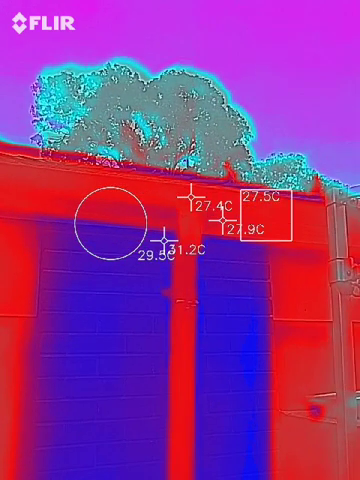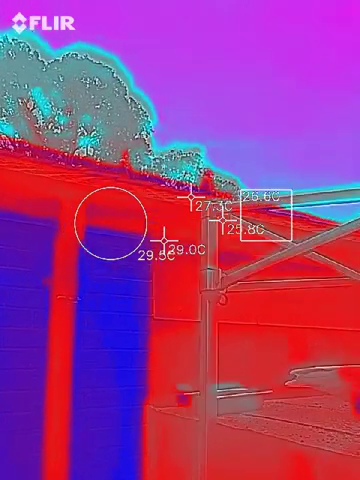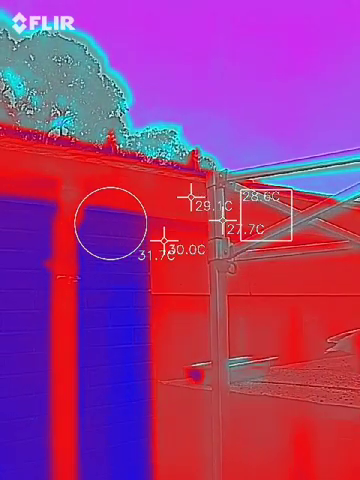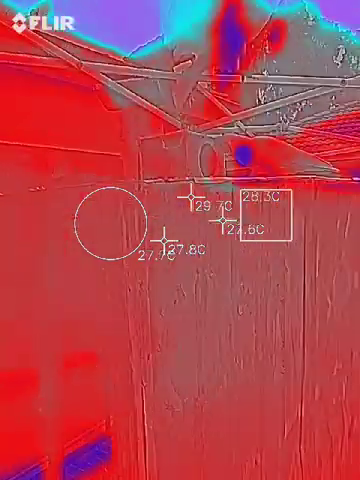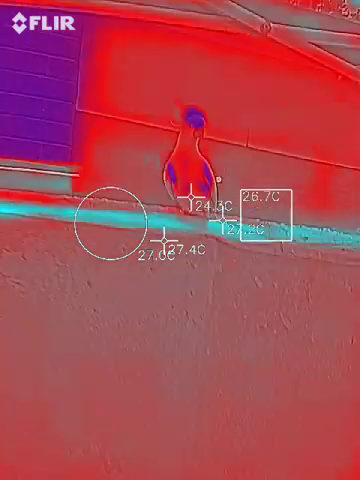Hey, we got some galahs visiting us. Hello, galahs. Chick choking, chick broken, chick choking. Your brain is broken.